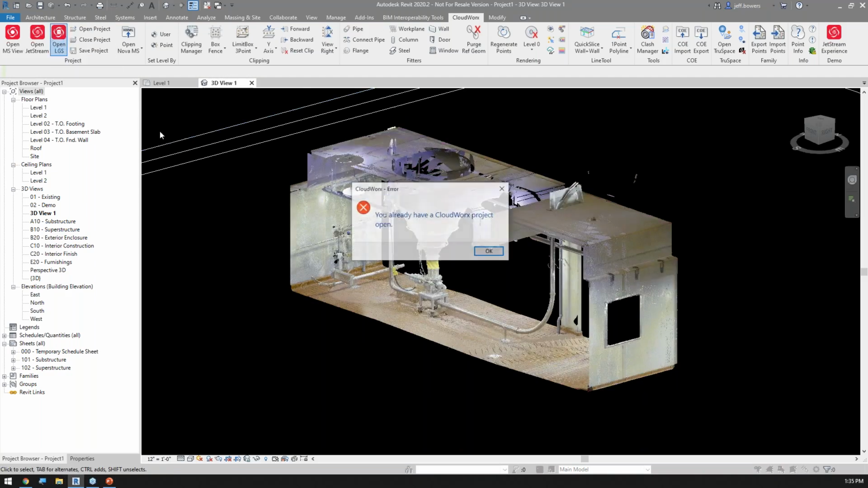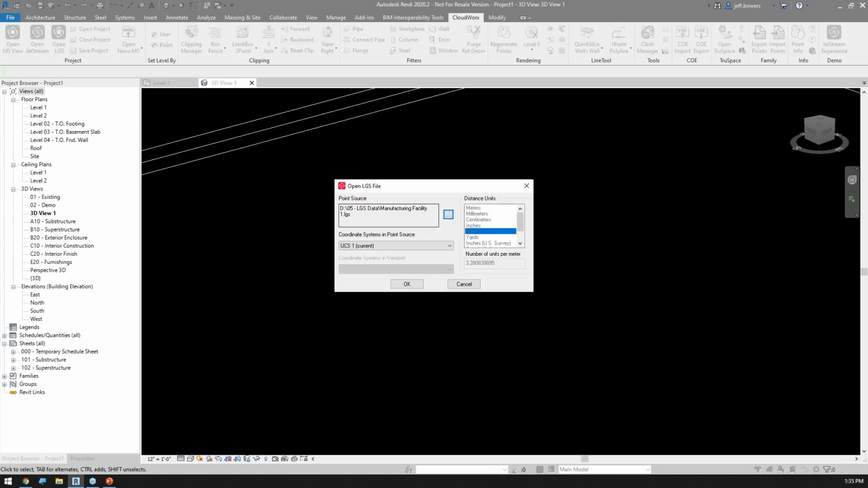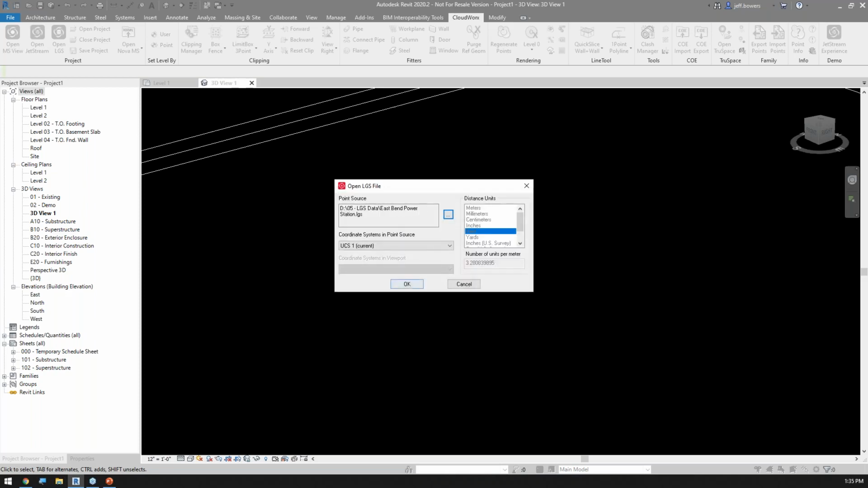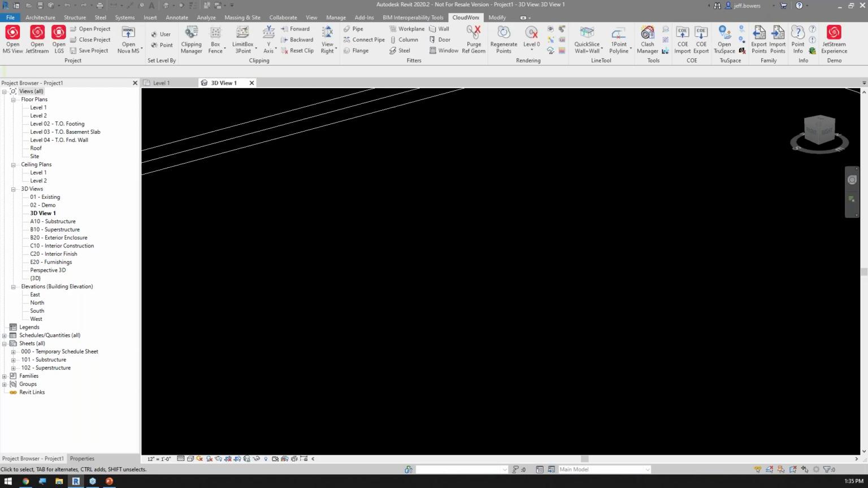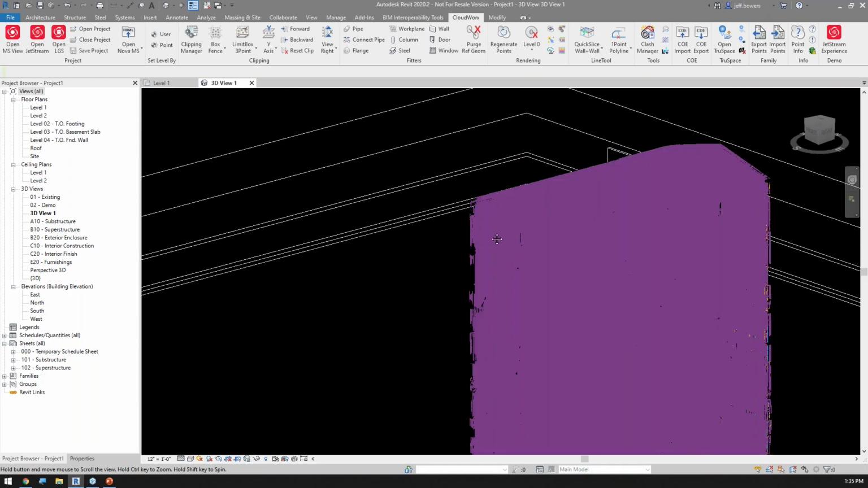So what I'm going to do is utilize our next, or final, point cloud data, and I'm going to bring in a structural steel building and start utilizing it. So go ahead and do that, and I have it brought in now.